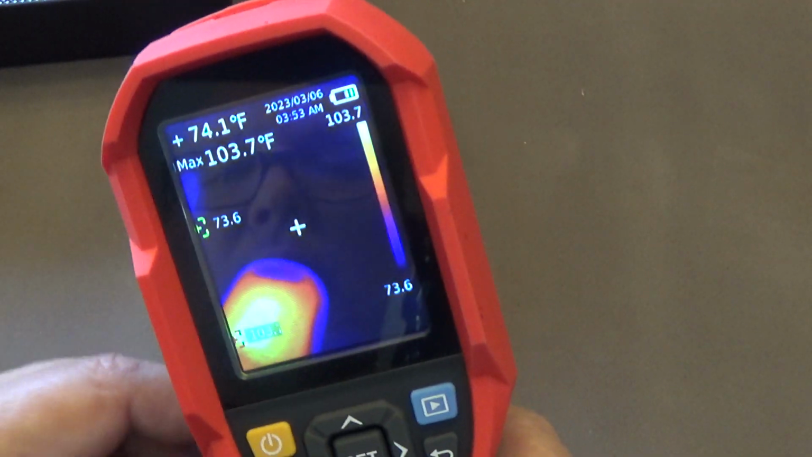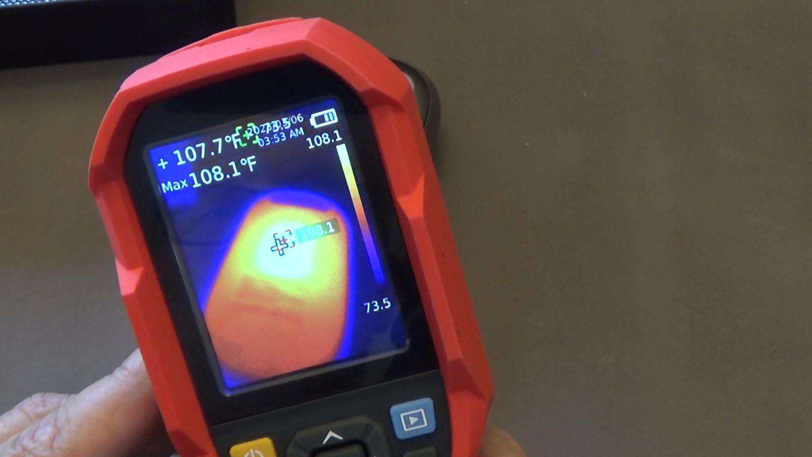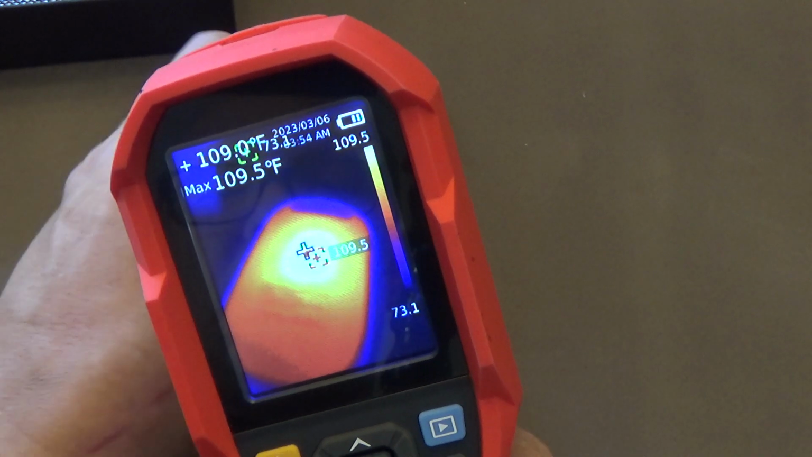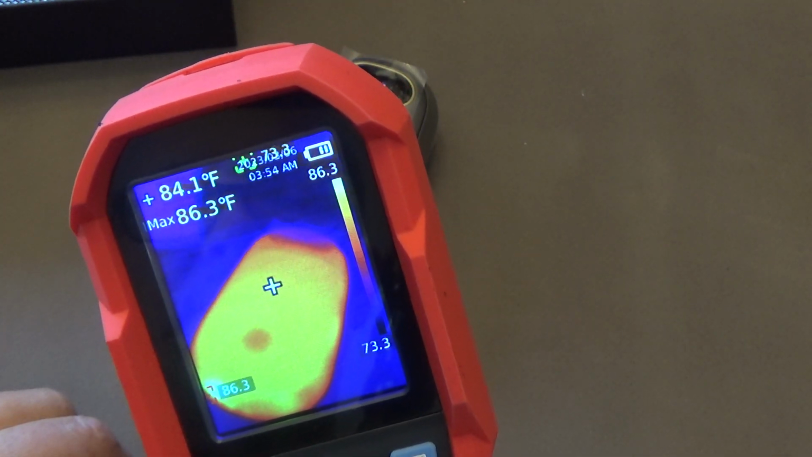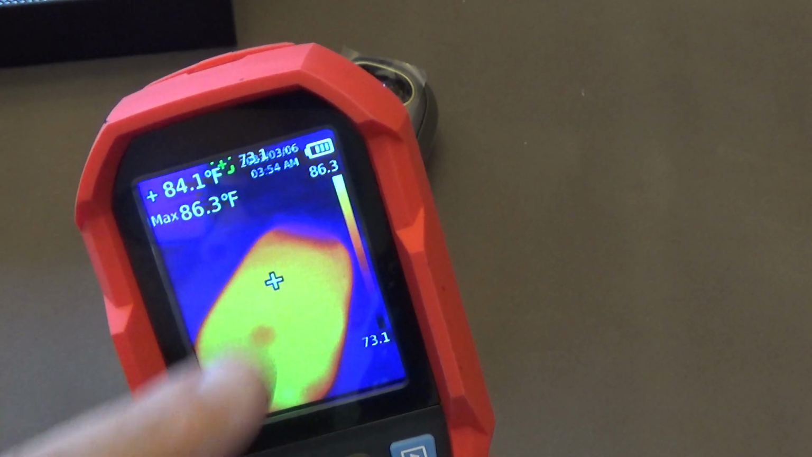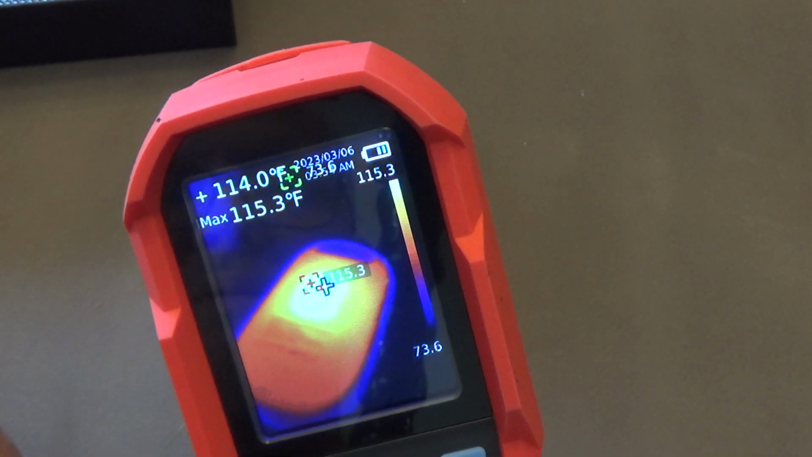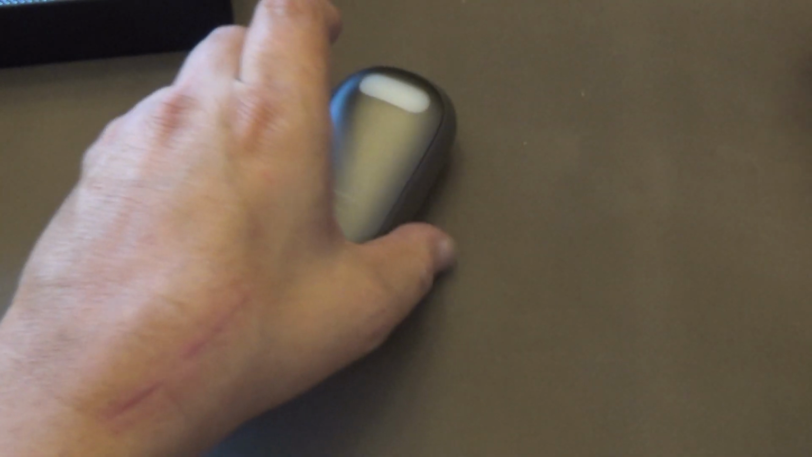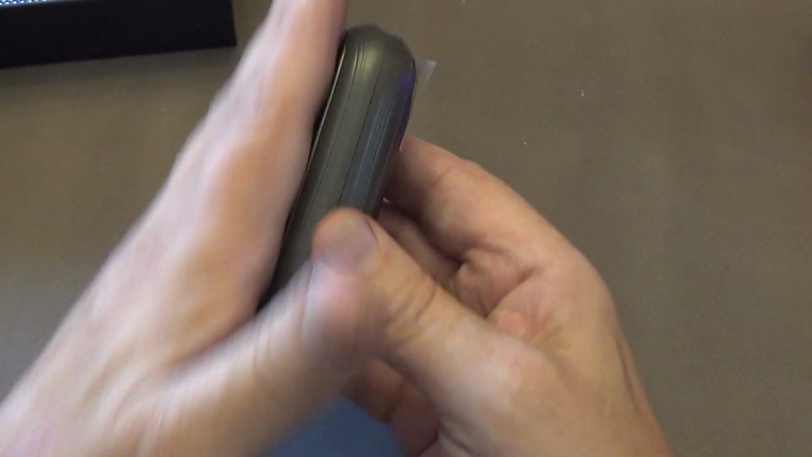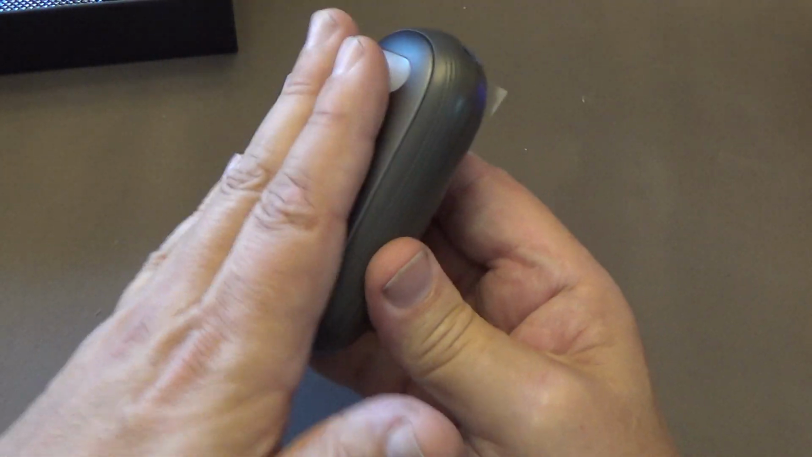In fact, you can see that it's 107, 108. Turn it on the other side. That's just the ambient temperature, still at 86 degrees on that side. Turn it over, you can see the hot spot right there, 115 degrees. And I mean, that is nice and toasty already.